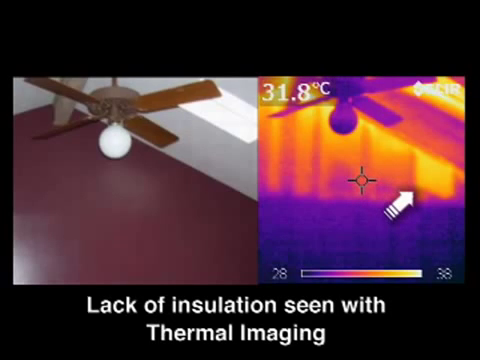The darker areas are cool and the brighter areas are showing us places where heat from the attic is coming through the wall. Many people find that if they can get someone to come in and do an energy audit, giving them a better understanding of the energy deficiencies within a home, this goes a long way to help them determine the places they can save money, and also, when they sell a home, whether the home is actually energy efficient or not.